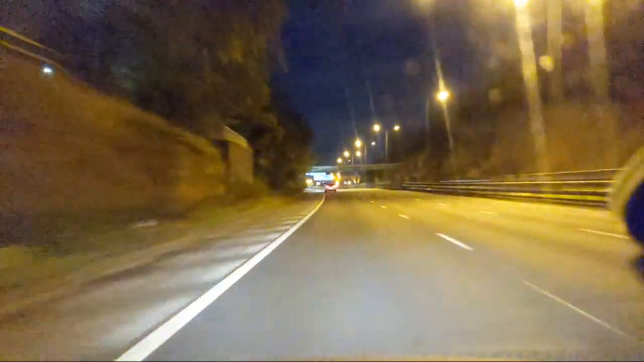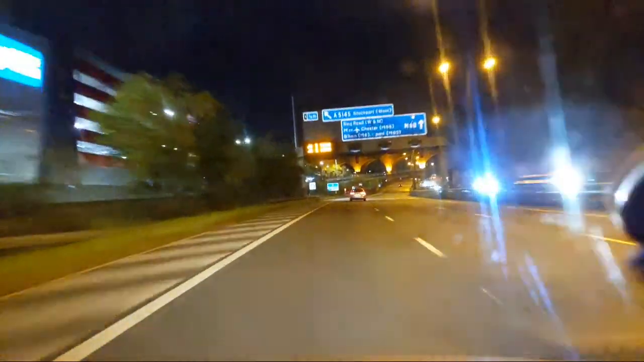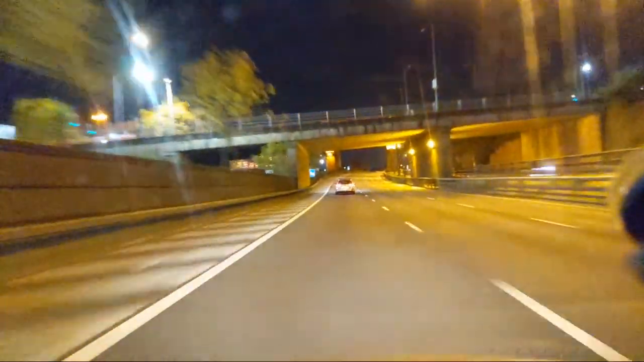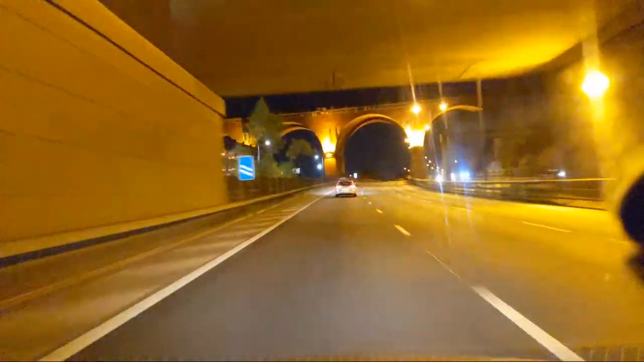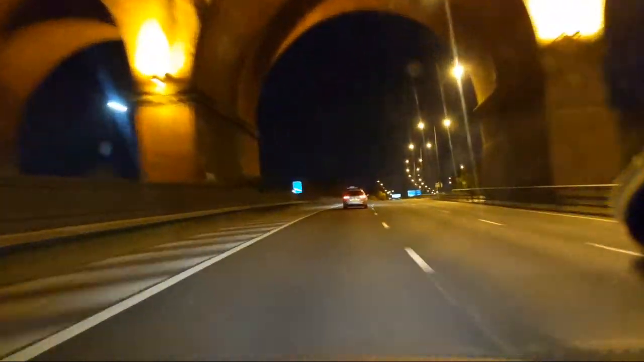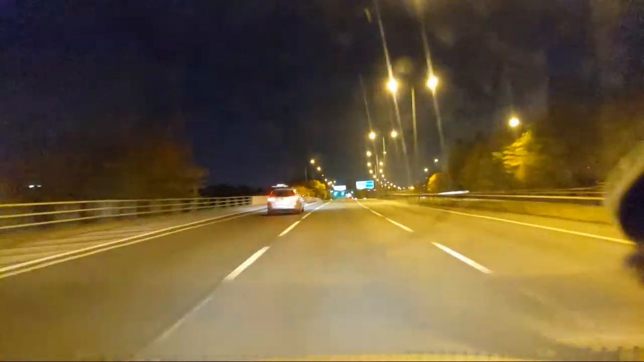So here's the viaduct coming up, all lit up nicely. I don't know how long it is, but it is quite a long viaduct. It's not the longest viaduct I've seen, but it certainly is. There it is, in full glory. It does go on for at least half a mile, if not more. So, it's very pretty.